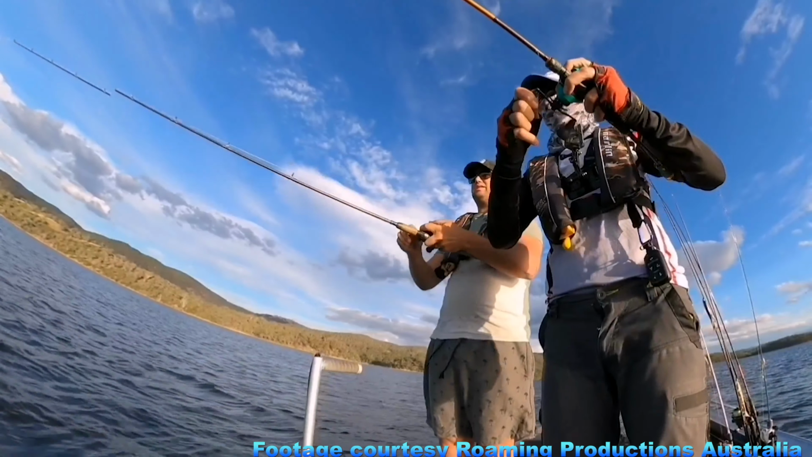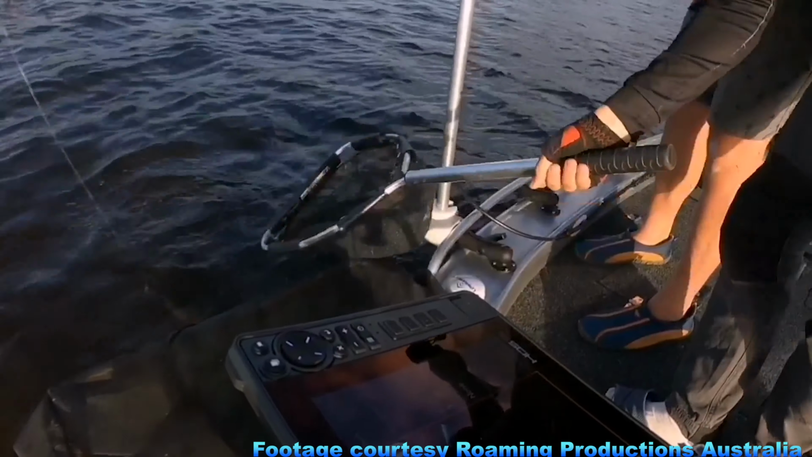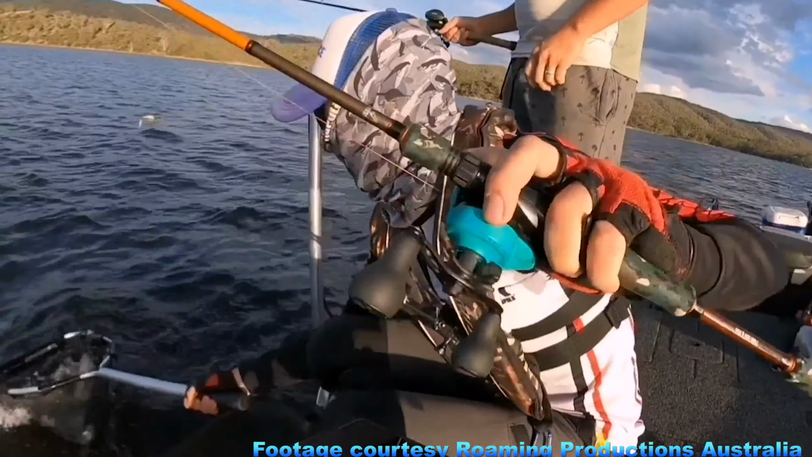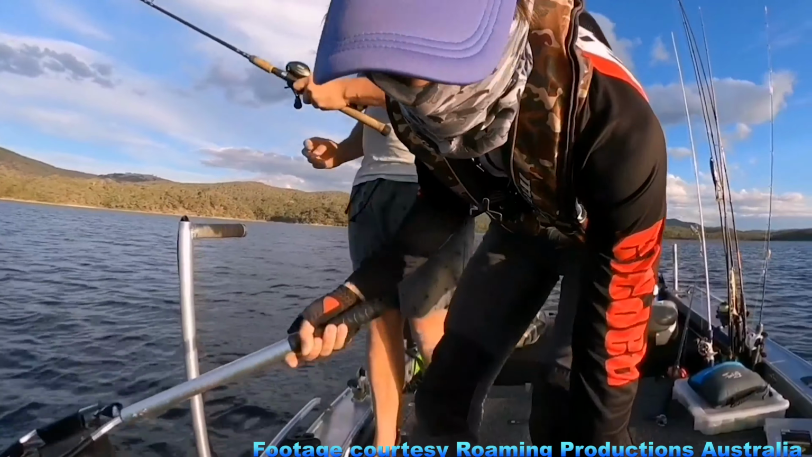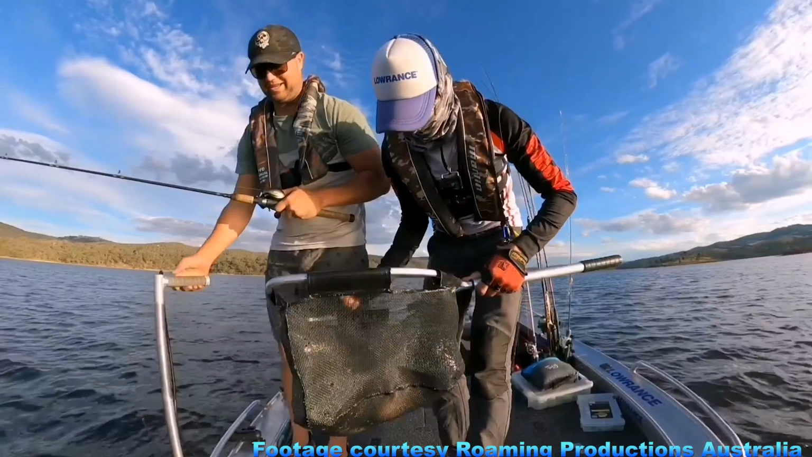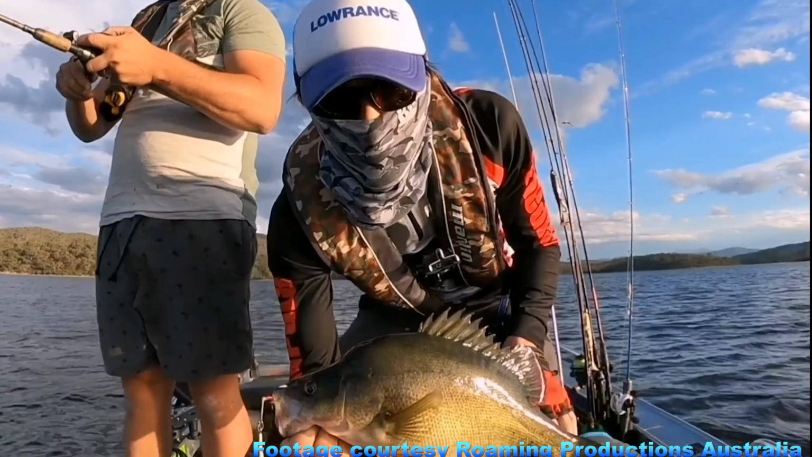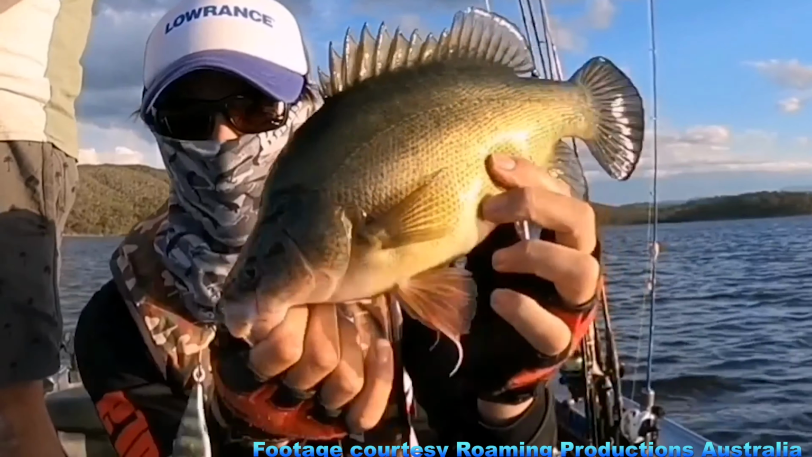Oh, yeah. Active targeting up a little fella. So that's the one that came up. Came up, yeah, off the bottom. Yeah, that's sick. So that's on the active target. Officially on the active target.